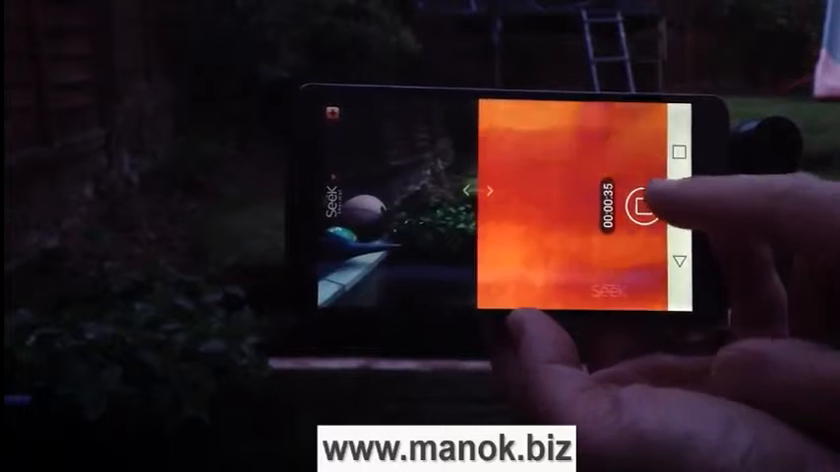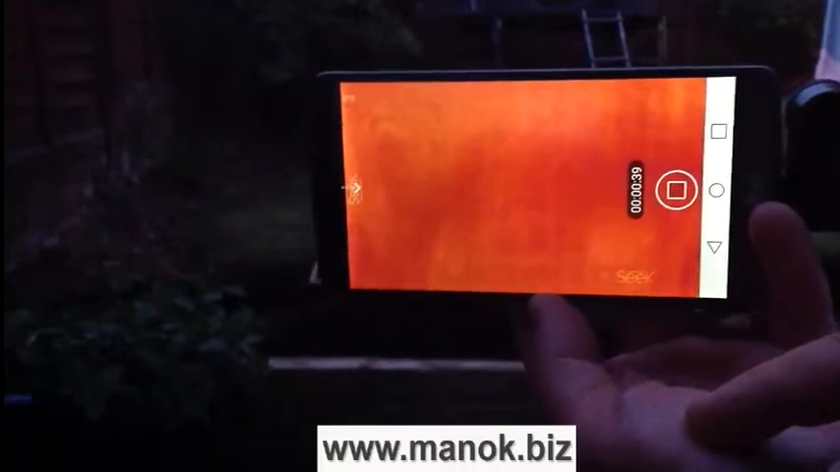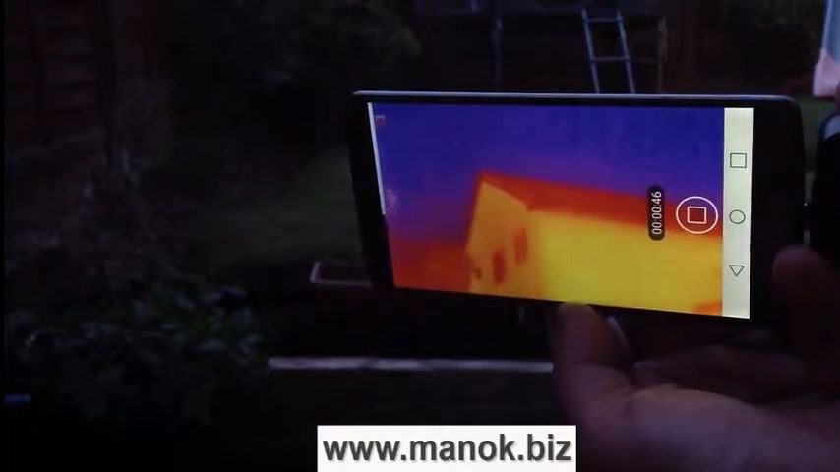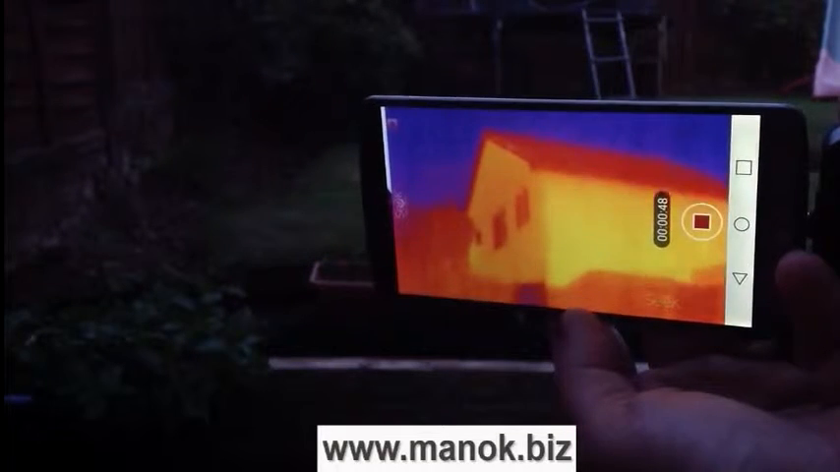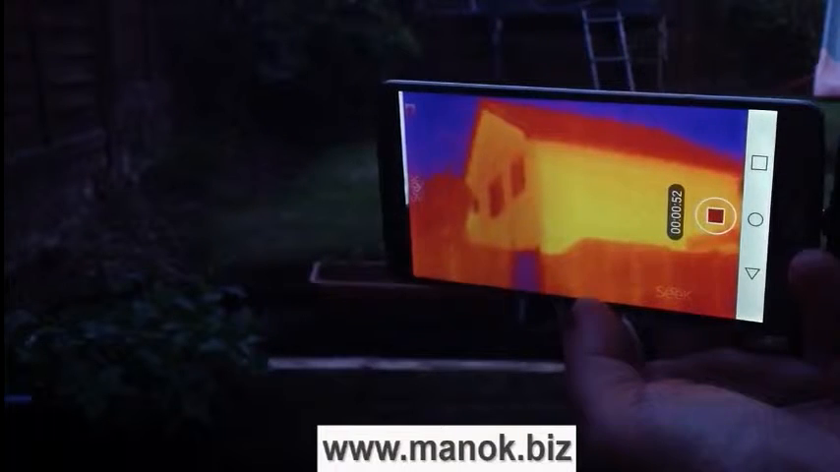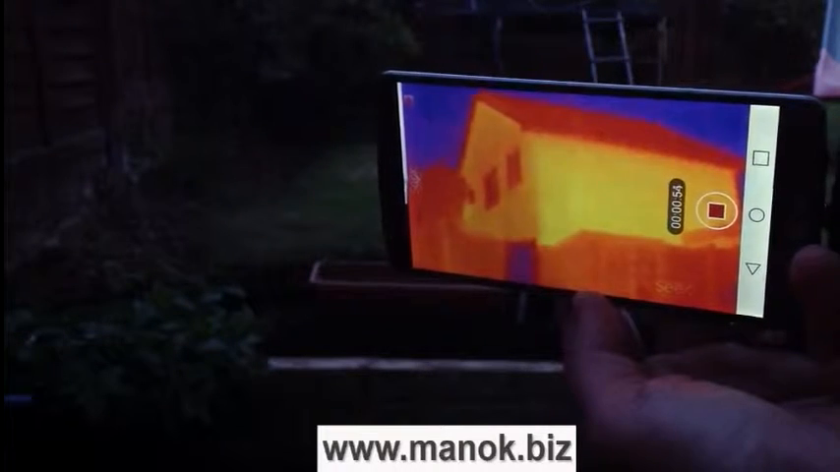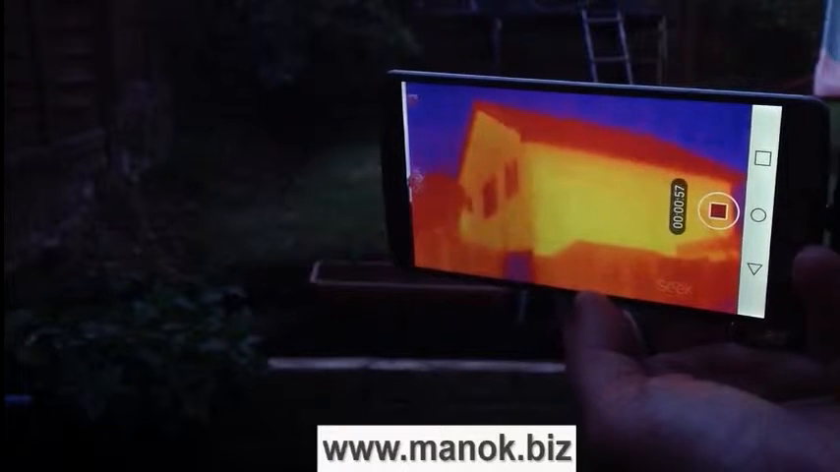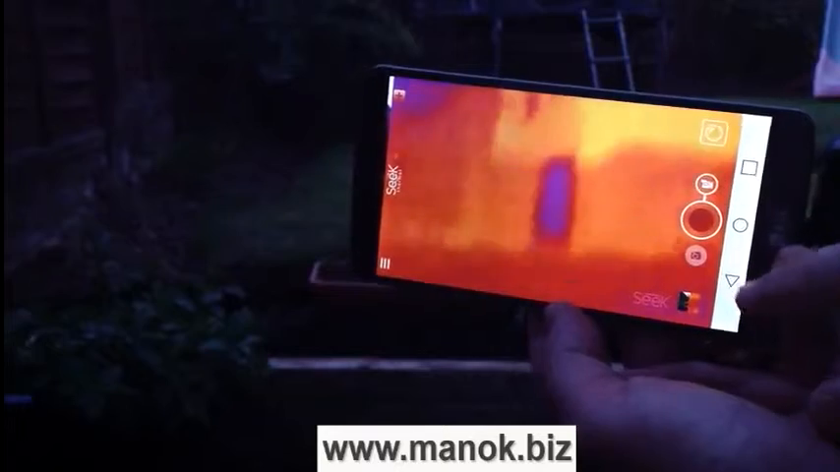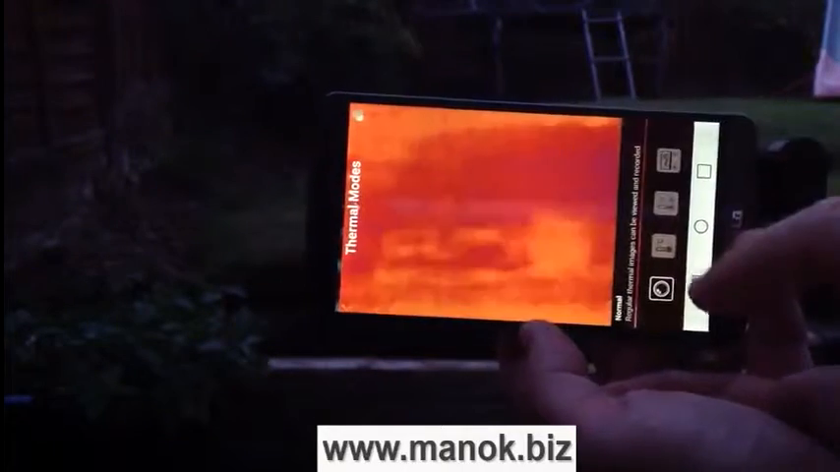And we've also got several modes, so if we have it on full heat sensing mode here, what I've done is I've pointed it to a house here behind, and you can see just from the heat sensing side of things, from the thermal signature and the colours, you can see the sky up above plus the heat coming from the house there. And we can stop that recording, and we can switch to various modes as well.